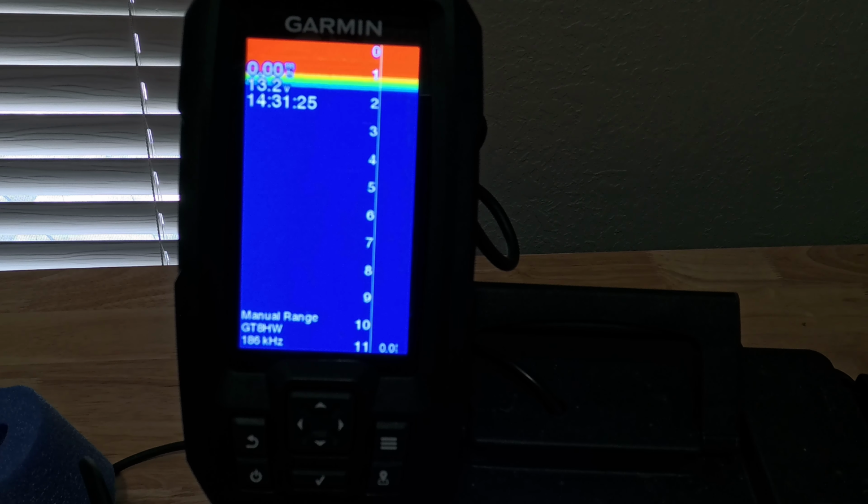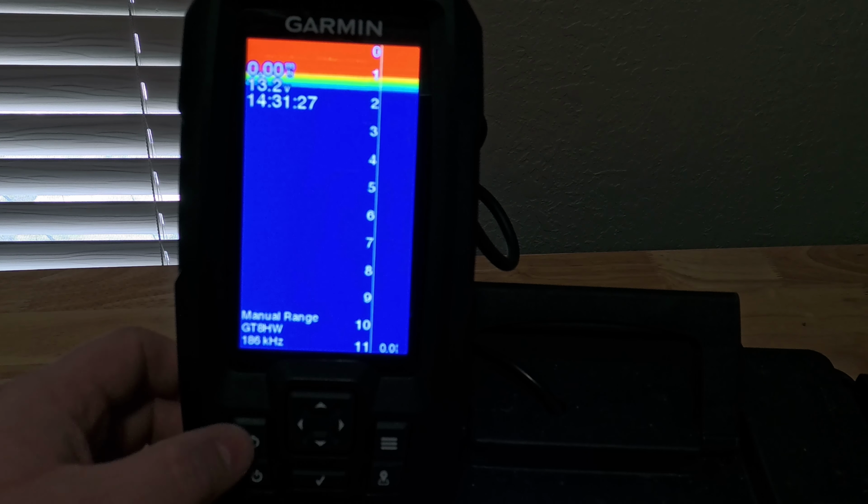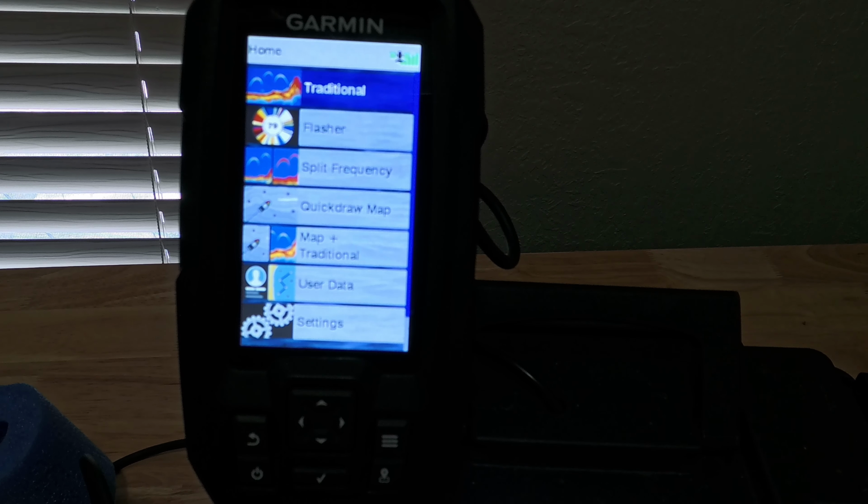I think it's really user friendly. There's really no learning curve with it of any sort. It's pretty straightforward, user friendly, and overall a pretty decent unit. I think if you're looking to do some more in-depth fishing with it, I don't think it's what you're going to be looking for. This is going to be for someone like myself who has 1,000,001 hobbies, doesn't want to break the bank, but just wants to be able to fish more efficiently.